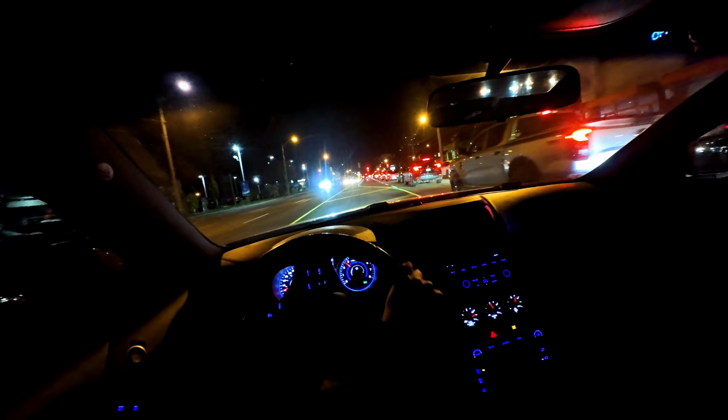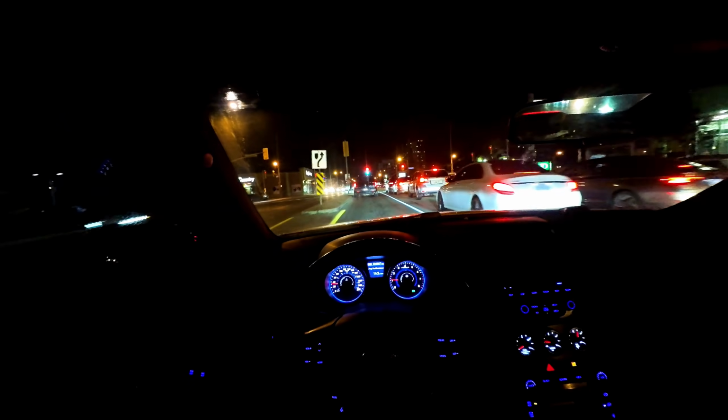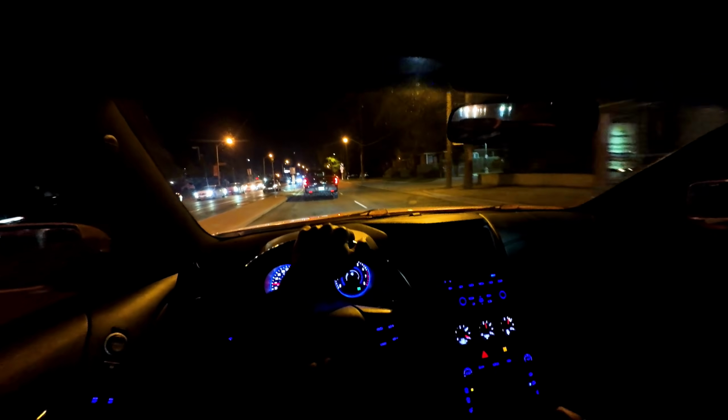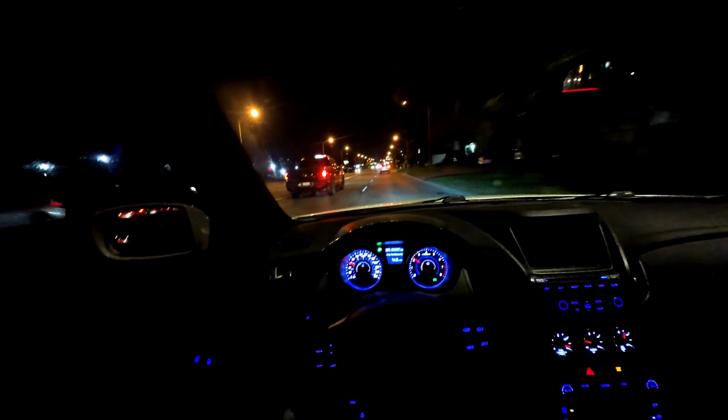Let's see if we can find another way to avoid this. Hold up. Let me get through over here. Perfect, that's what I wanted. Come on guys, let's not let the green go. Best thing about knowing your city is you know shortcuts anywhere, bro. Anywhere to avoid that traffic.